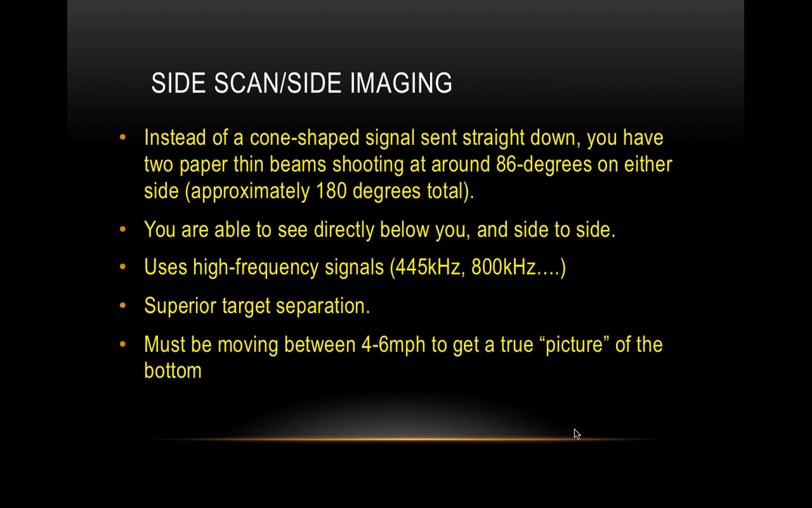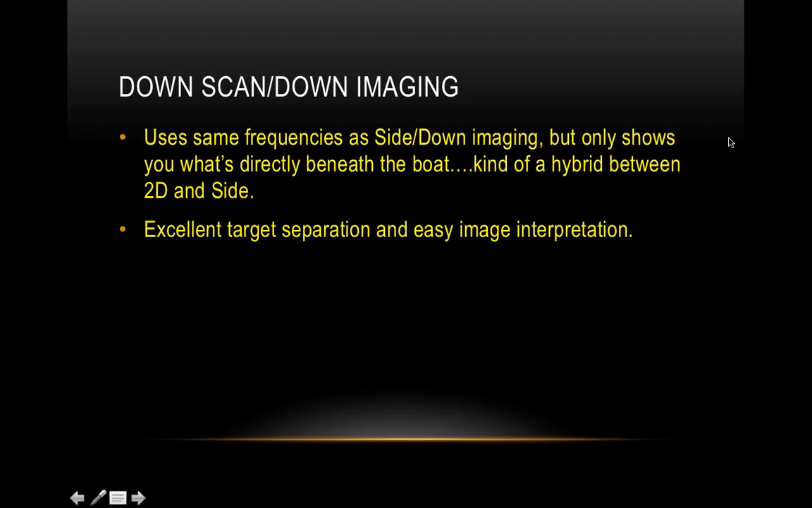Okay, so it may be kind of hard to grasp, but you've got to be moving forward for that to really create the image. That's why I don't use it on the bow much. I use down scan, but I don't use side imaging on the bow much.